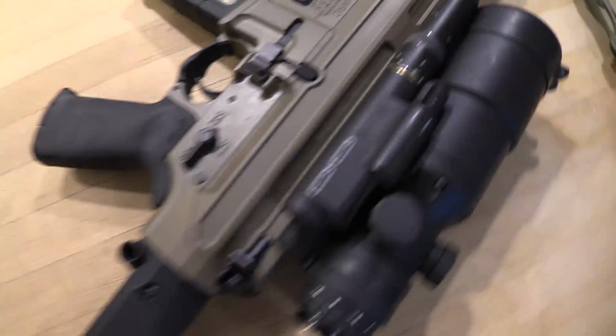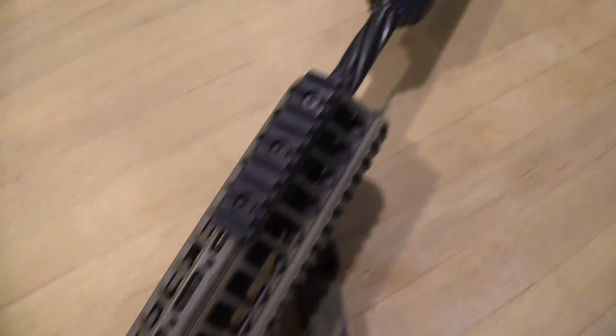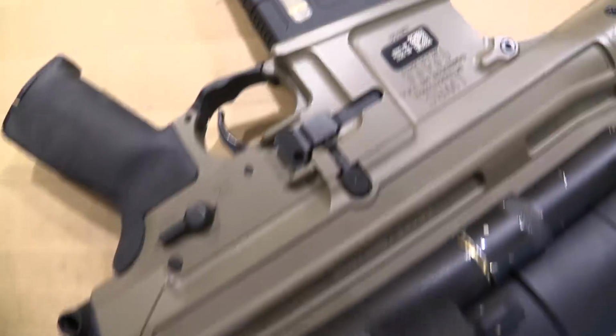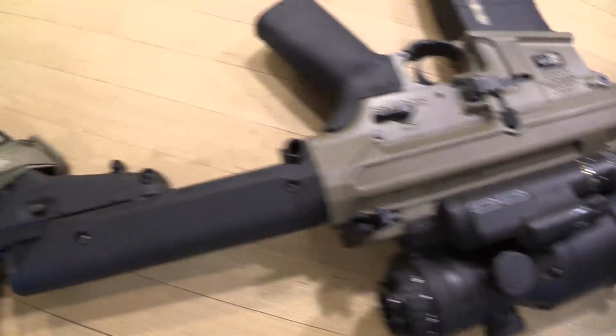I'm going to be shooting Old Faithful, my LWRC Reaper Mark II 308 with a 16-inch barrel. I have the Trash Panda from Q and Silencer Shop on here, and I'm shooting the Trijicon Mark III 60mm from Huey Outdoors with Hornady 165 grain soft points. Most of the video you see at the first is going to be through this scope, and we're going to do something different here.